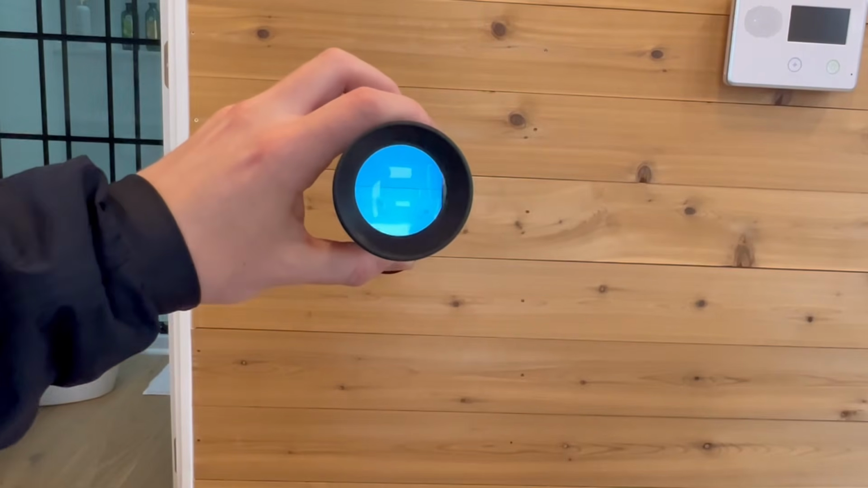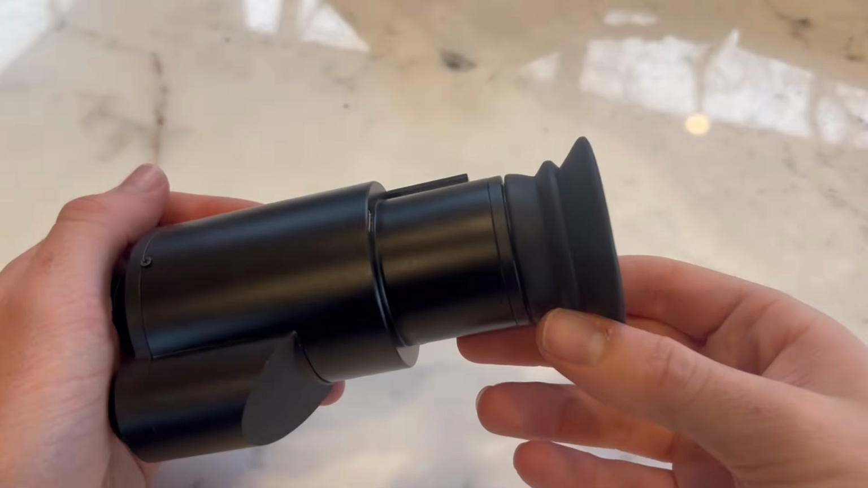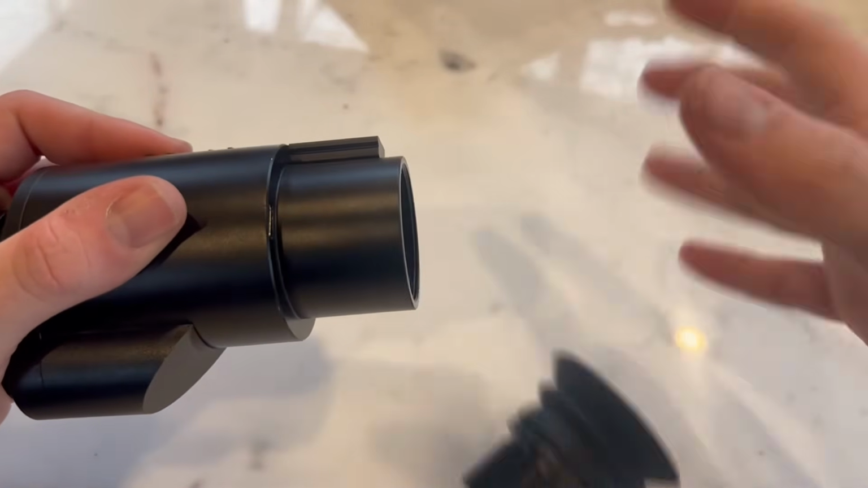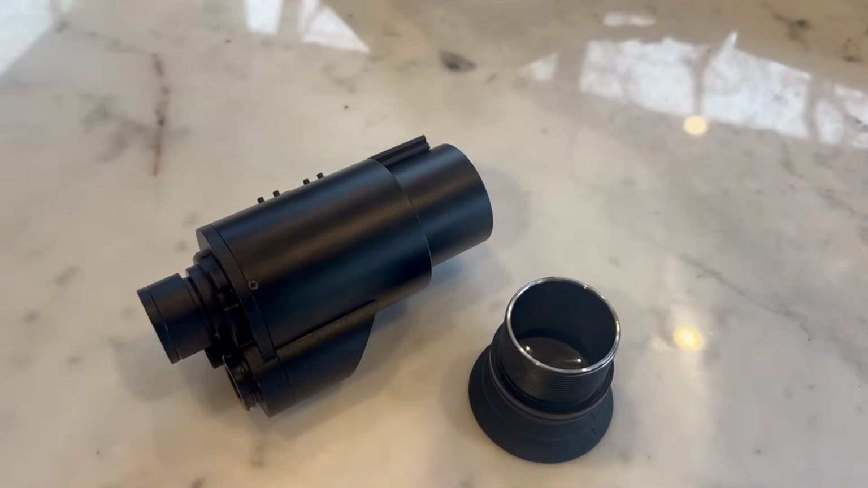The eyepiece has a long eye relief and is incredibly comfortable to use. The clarity is not fantastic, but good enough in my opinion. Now, Night Operators claims this device has an adjustable diopter, but it really doesn't. Spinning the eyepiece to adjust the diopter just sends the whole eyepiece housing back out of the device. Doing this for long enough makes the eyepiece fall out of the device.